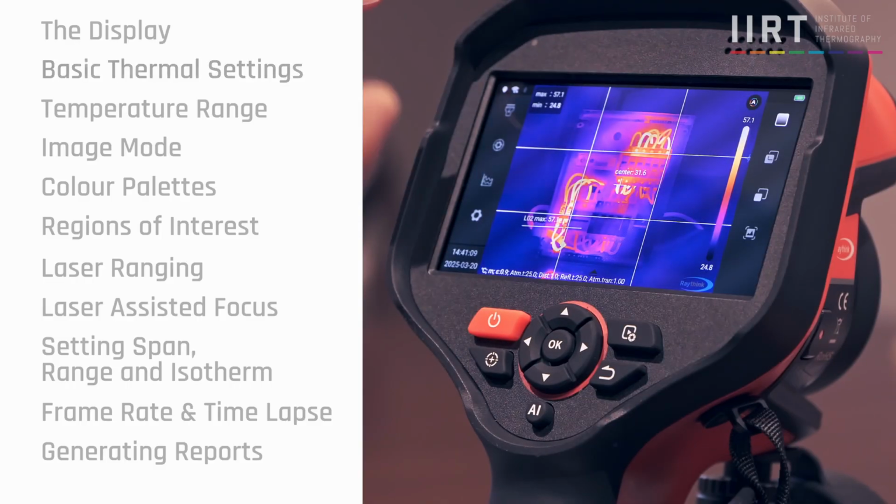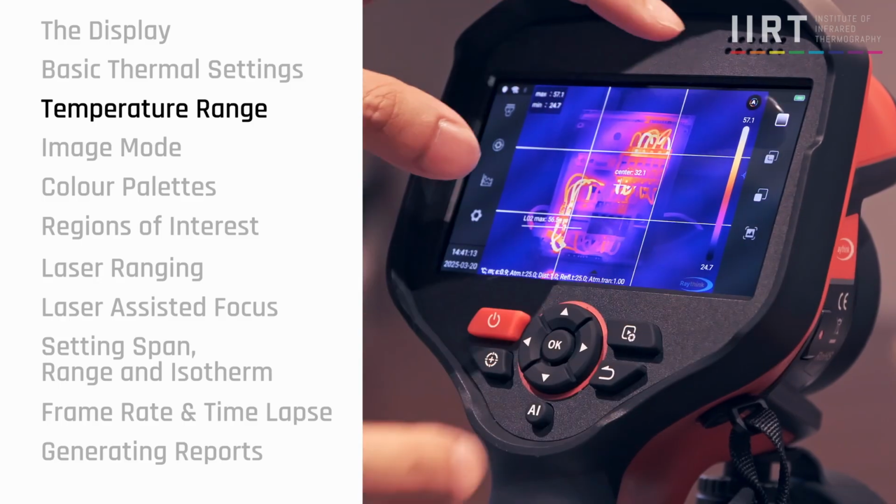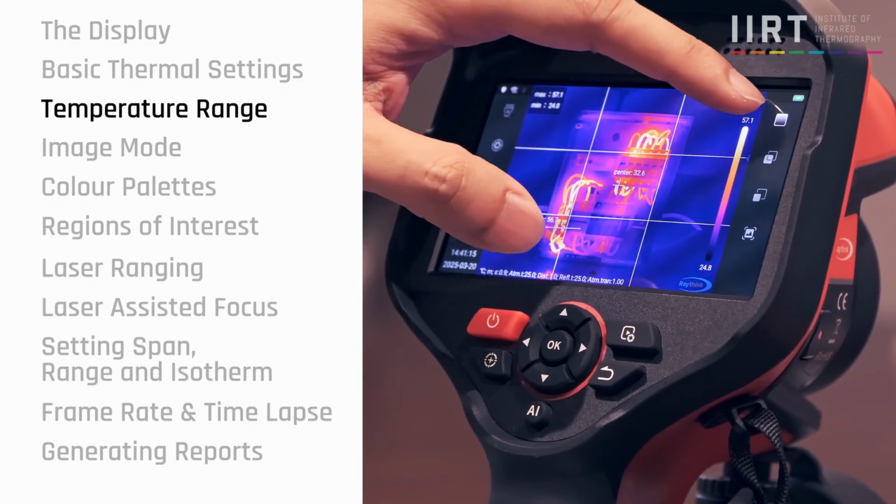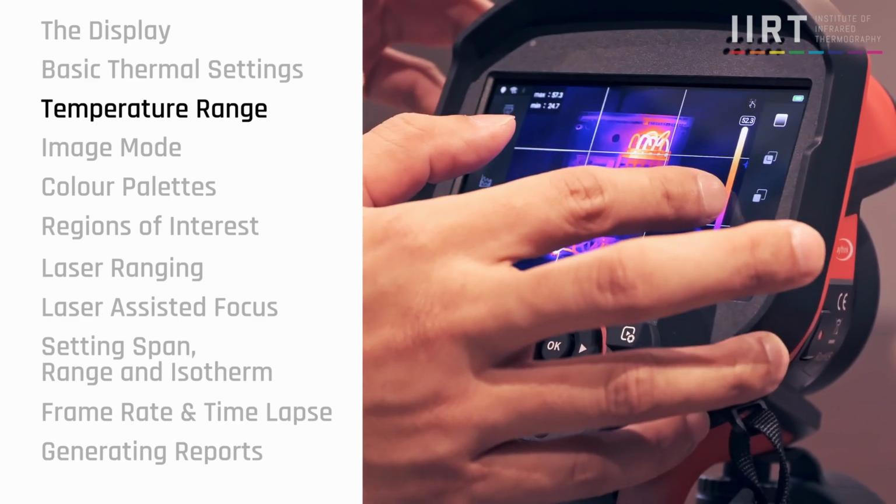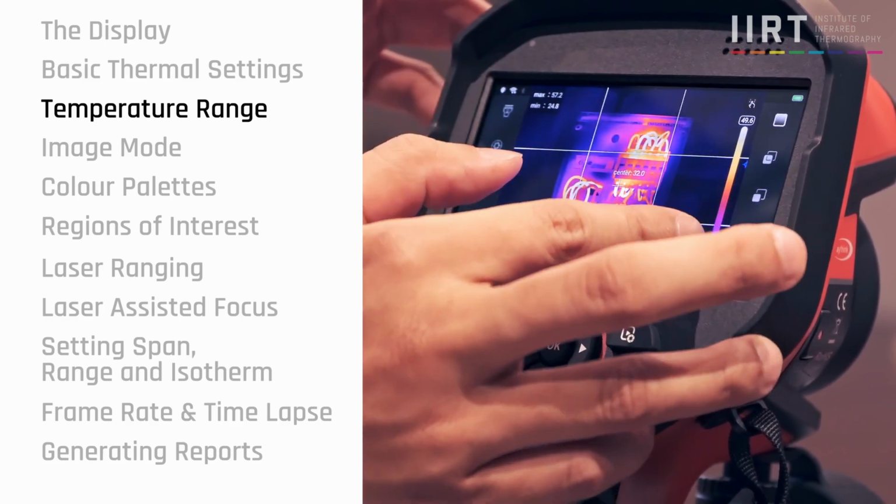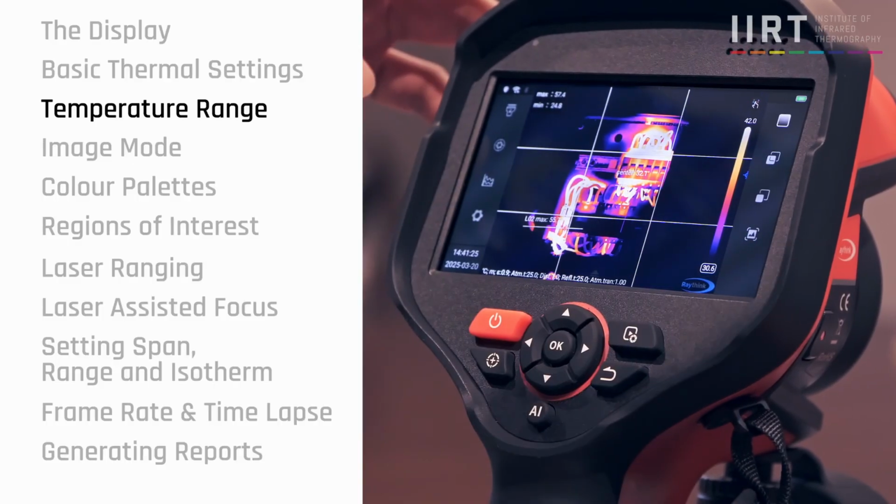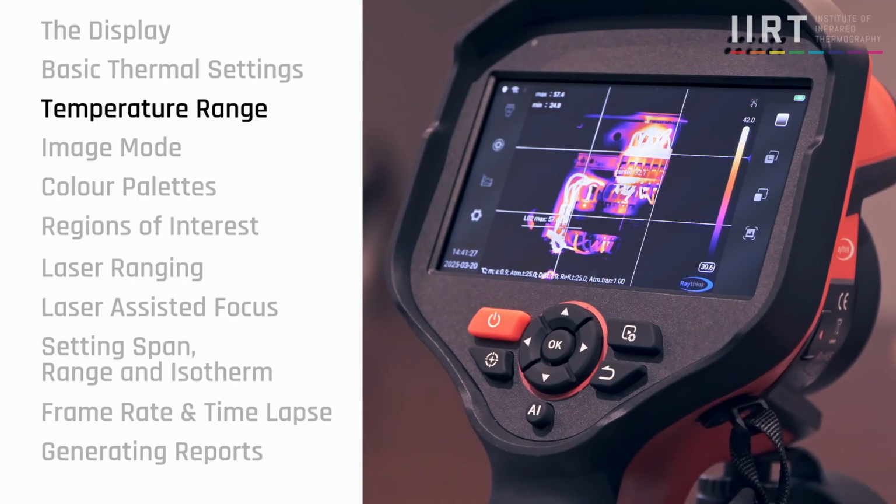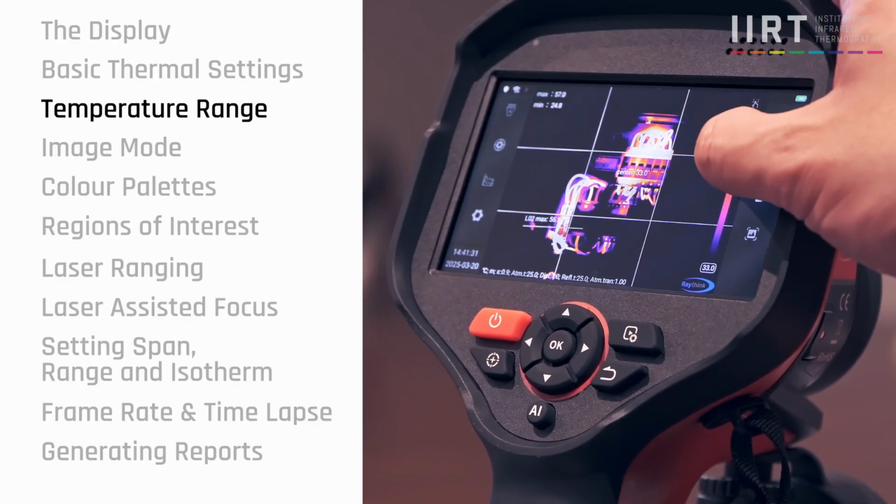We can also change the temperature range. I can click on this A button here, which is currently auto, and move this to play around with the temperature range. Move on this and change it. The interface is really quite simple and easy to use.